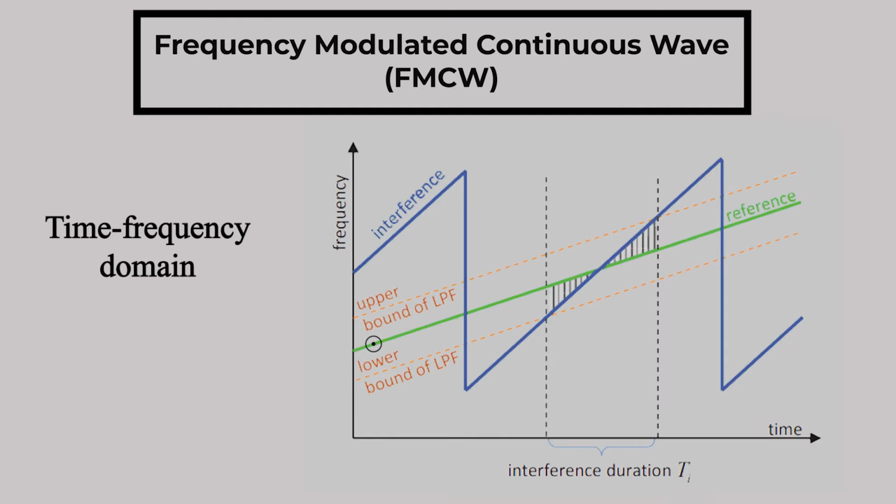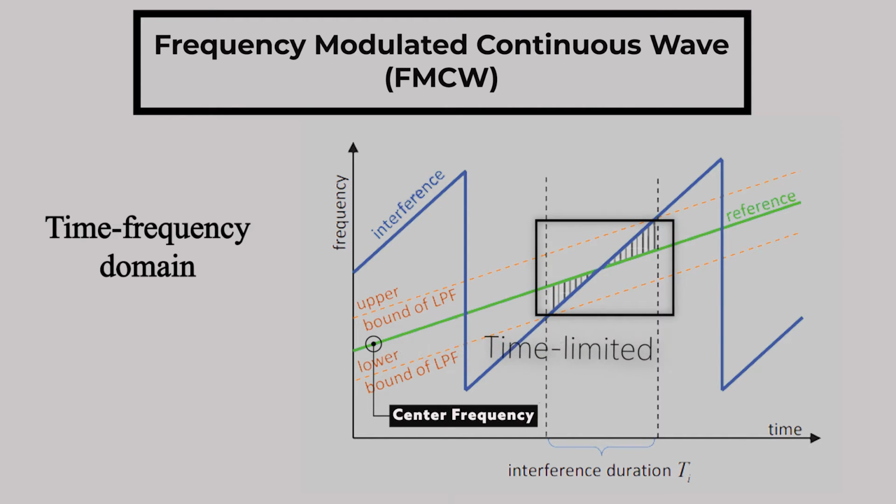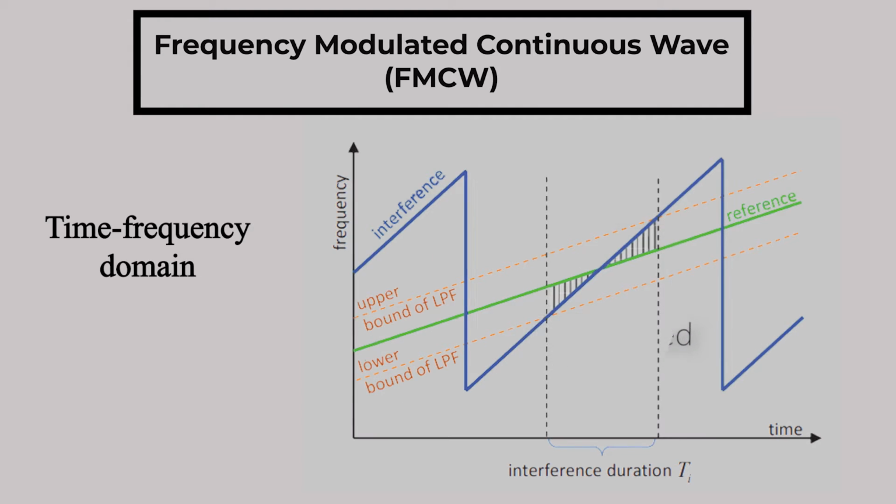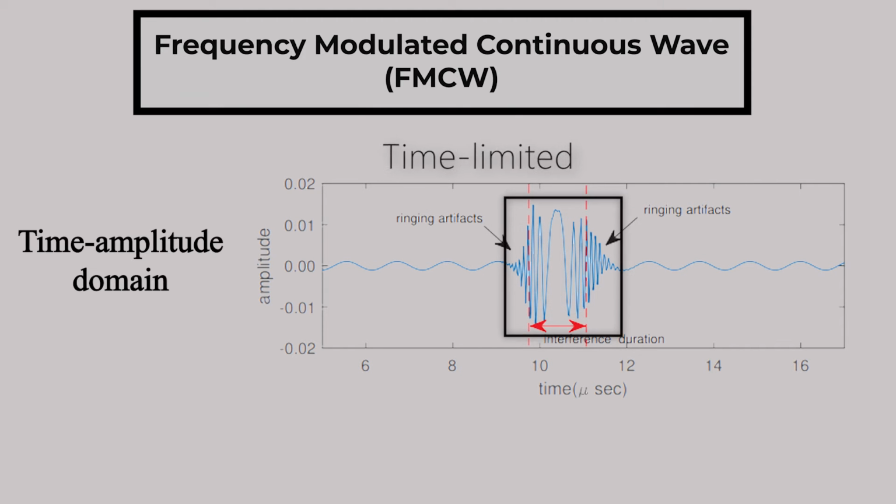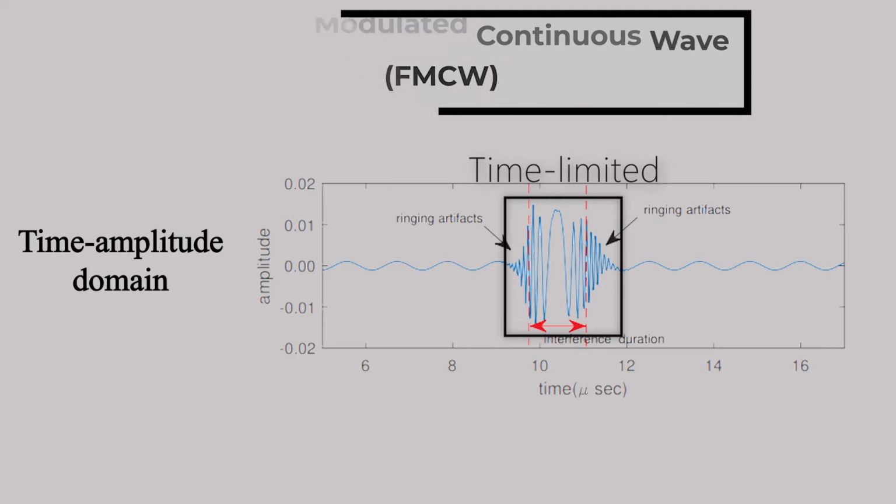In the time-frequency domain, there is a low-pass filter at the receiver with a center frequency that equals the frequency of the reference signal. After the low-pass filter, the output interference signal will be time-limited. In the time-amplitude domain, within the interference duration, the signal power becomes much higher due to the addition of the interference signal. It also shows the time-limited property of the interference signal. As a result, the mutual interference between FMCW radars is time-limited and will reduce SNR.